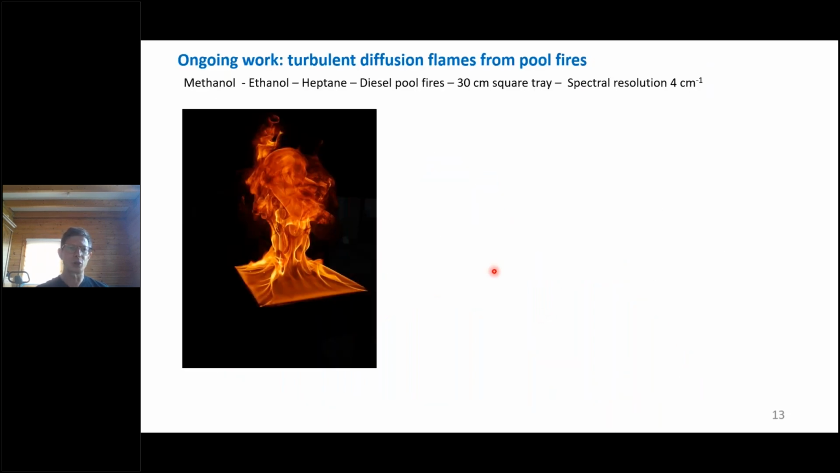Now I wanted to show you ongoing work, which is some results that are very preliminary. In this part, we changed the type of flames.